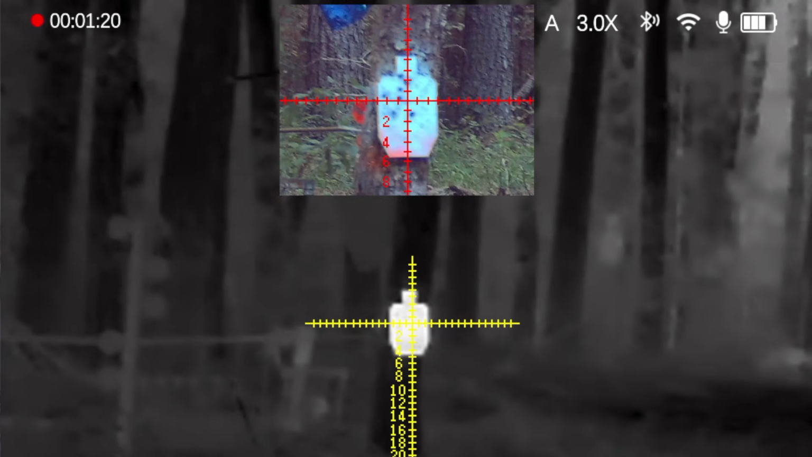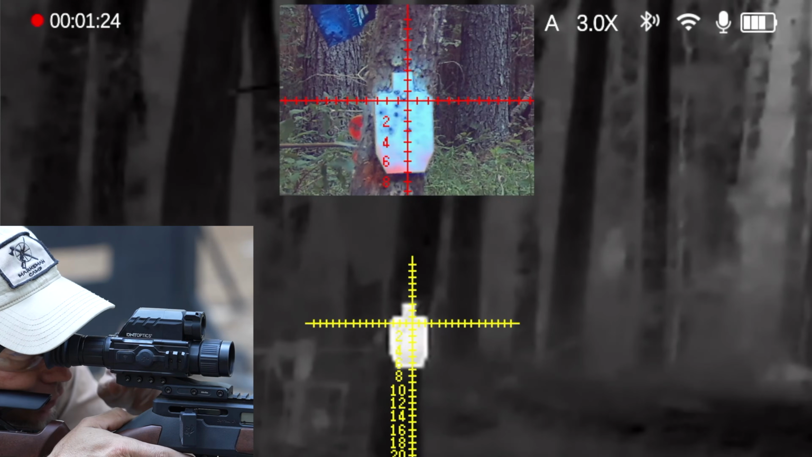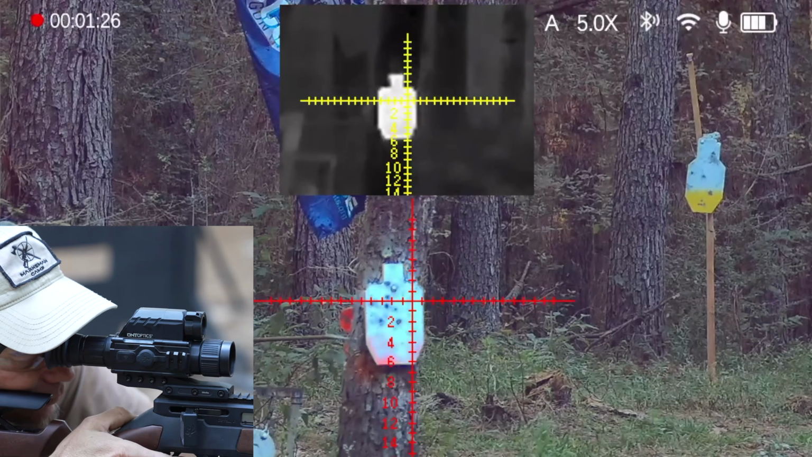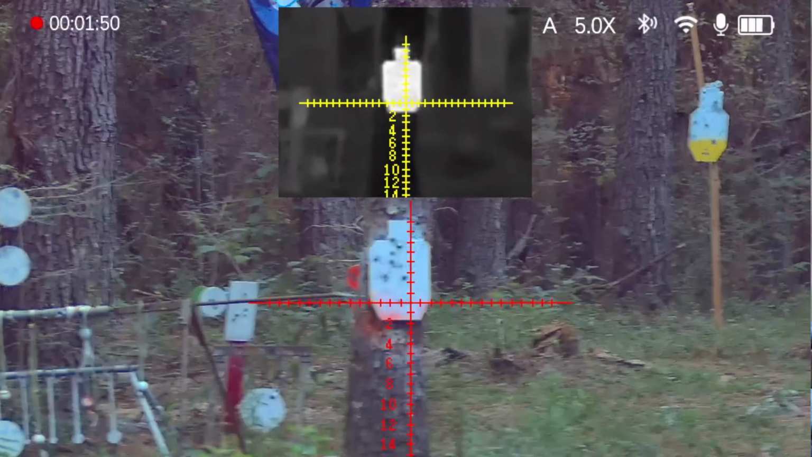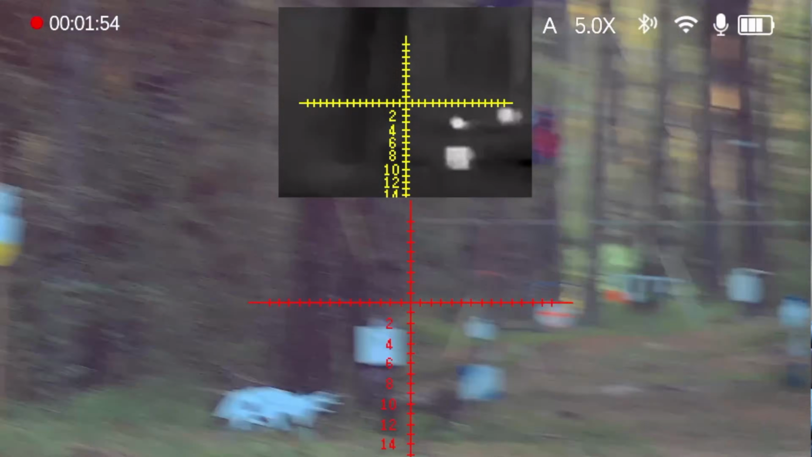All right, so we're going to go just for 50 yards. You can see it in thermal here, and we're going to just push this one button and it switches them for me. Oh, it's hitting dead on at 50. Okay, so we have good zero. Let's go to our next target that is hot.